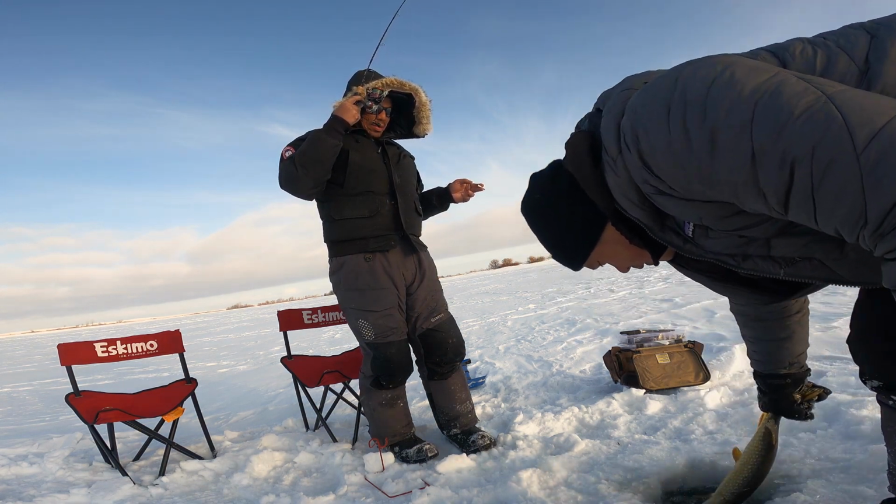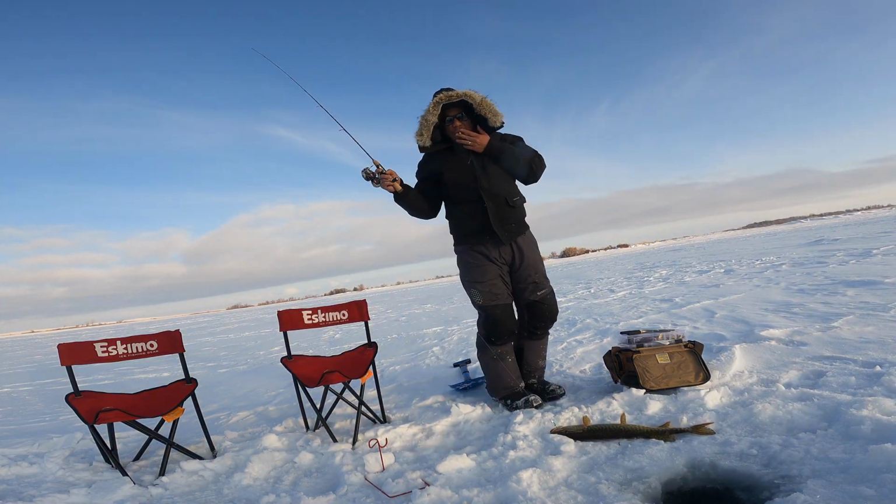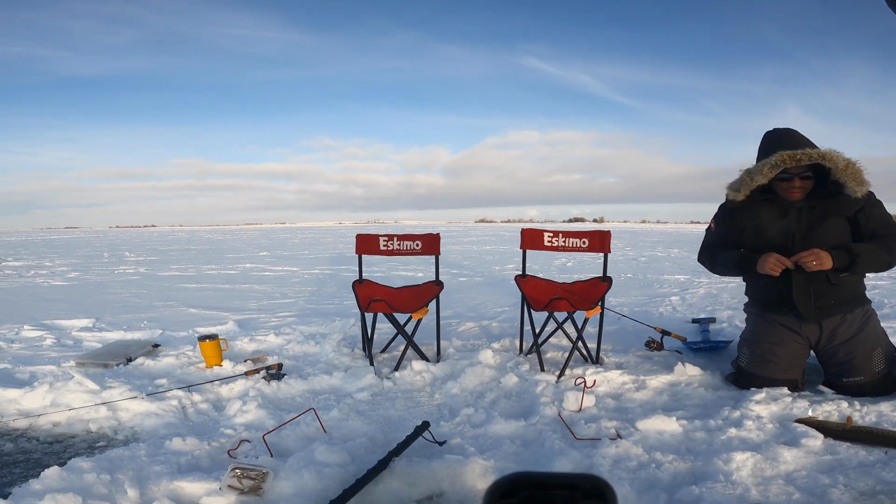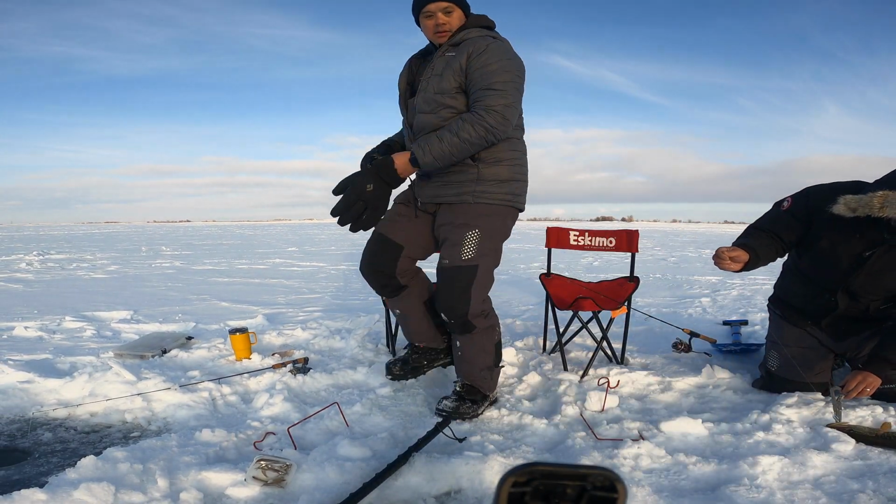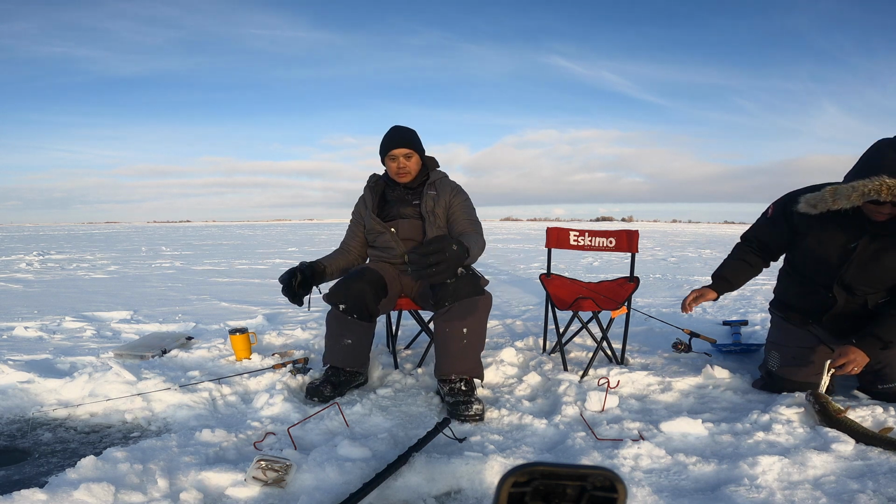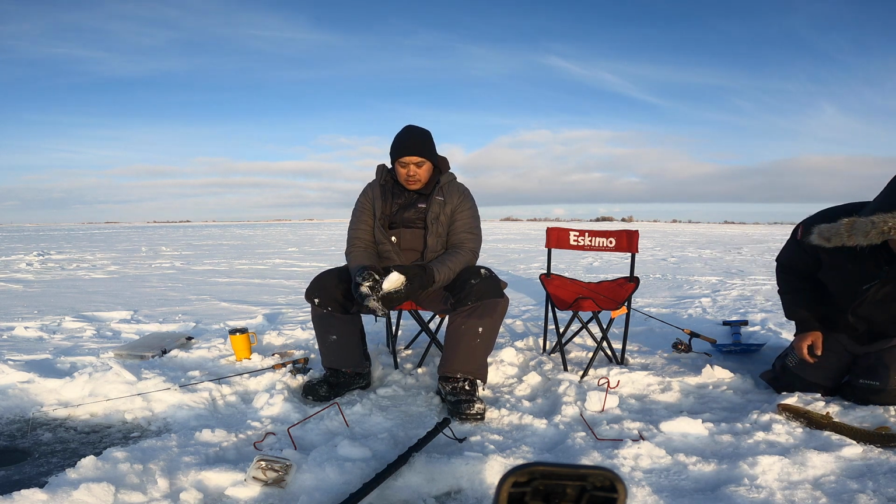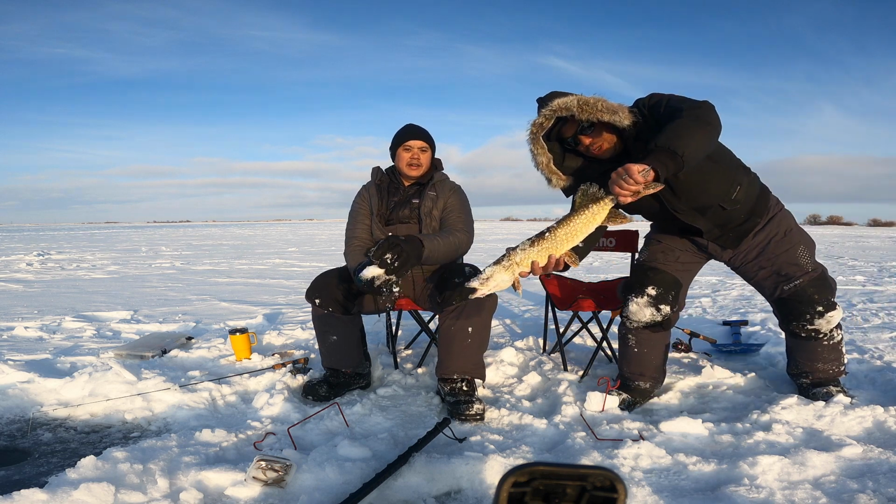Slime rocket. Pike master. He's on the big pikes. Bobby's on the little pikes. What do I get for jigging it high? He came in hard. There. Oh, look how big it is!